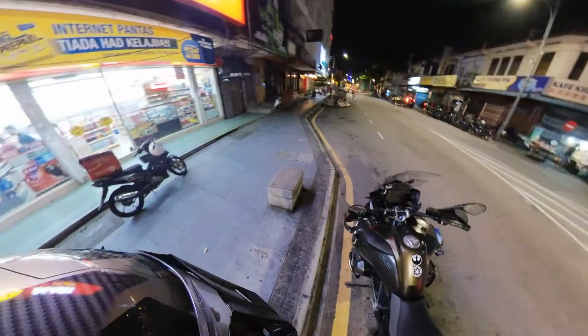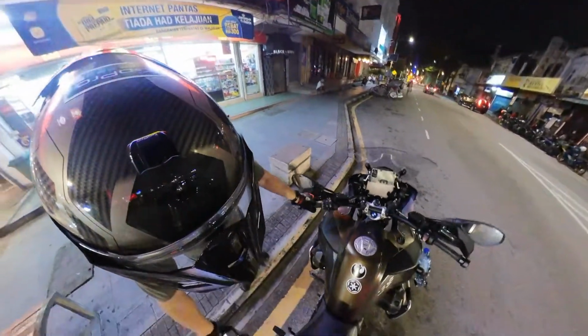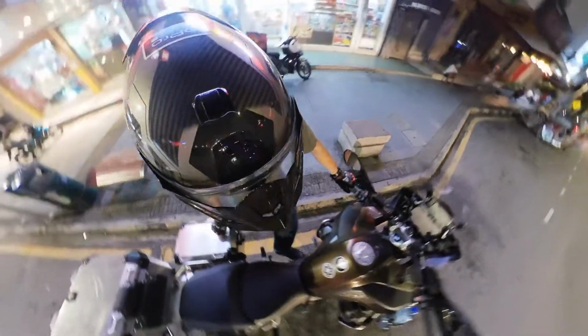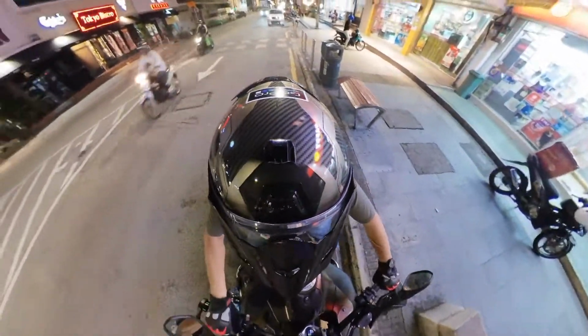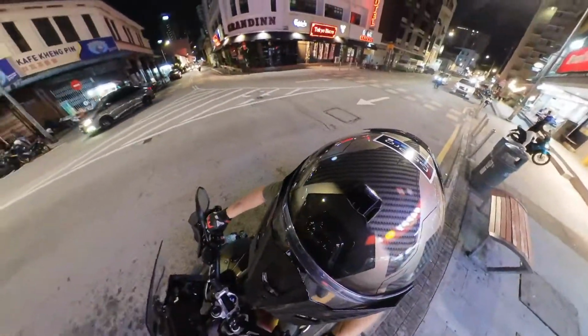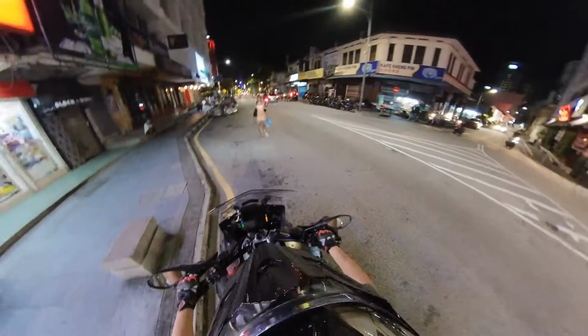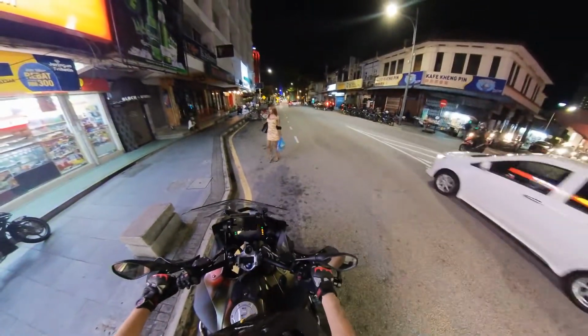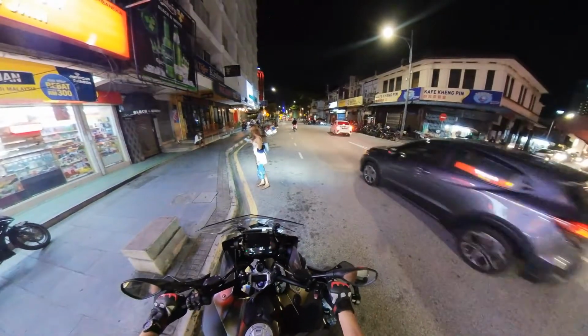And yet, this is another night ride. Something a little interesting this time around. Took this opportunity to go to Georgetown. You see I'm getting on my bike after a brief stop at the local convenience store, and you can see some interesting pedestrians walking by.